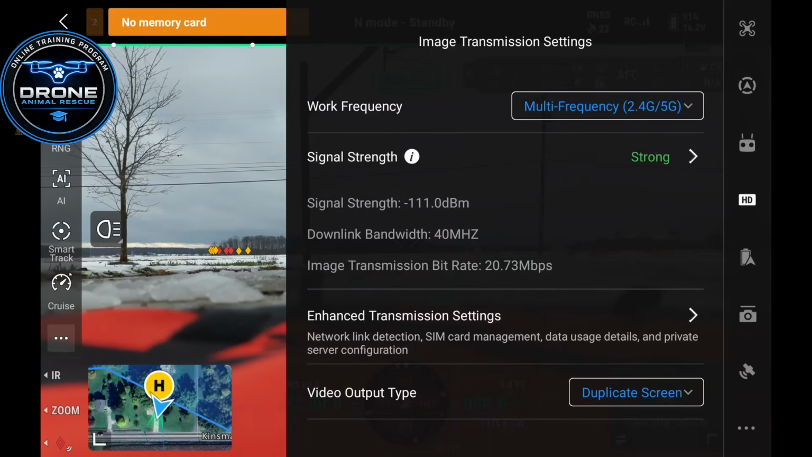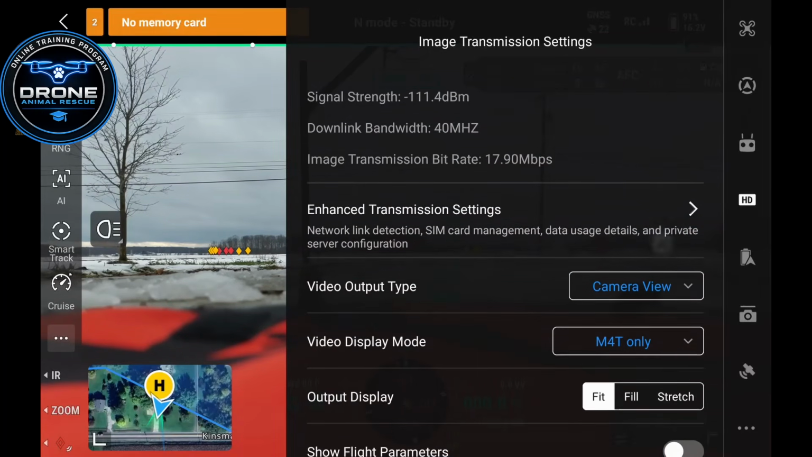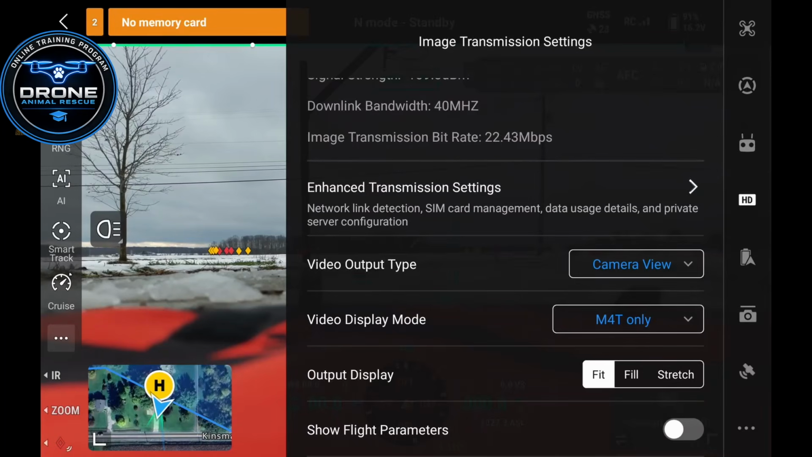Next, your image transmission settings. The frequency, you're going to leave that as it is. The thing that you want to know here is your video output type down here. The reason the video output type is important is if you are hooking the remote up via HDMI to an external monitor or a TV, you'll have issues unless this is selected to duplicate screen. If it's on camera view, I believe it only shows whatever camera you're on, whether it be your zoom camera or your thermal camera.